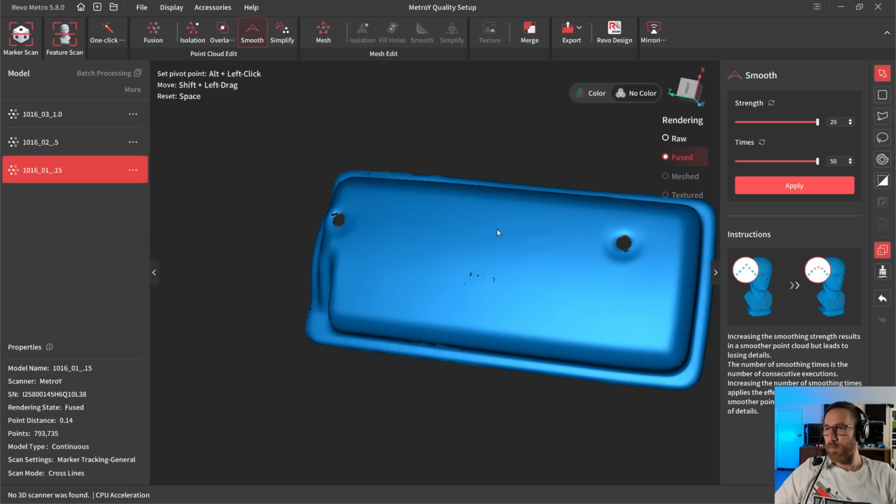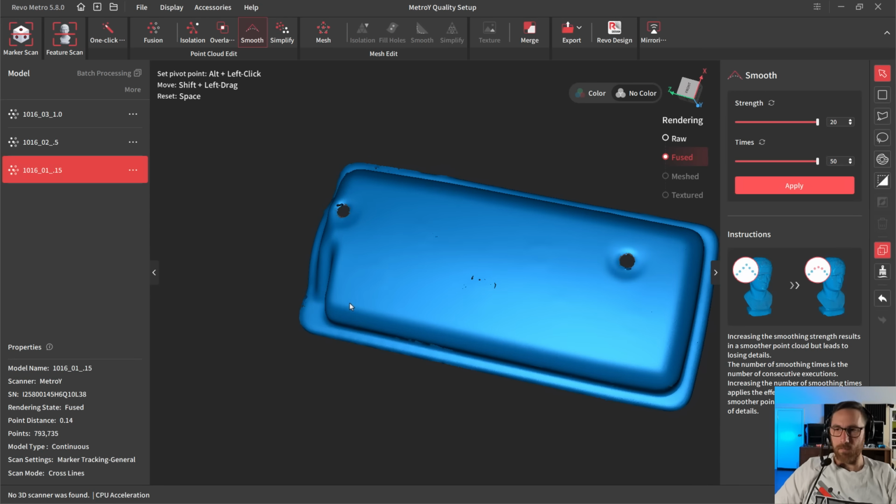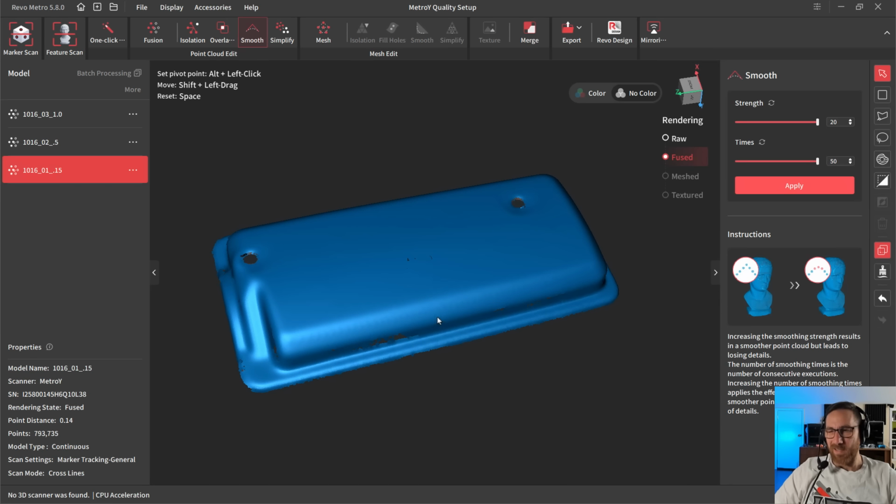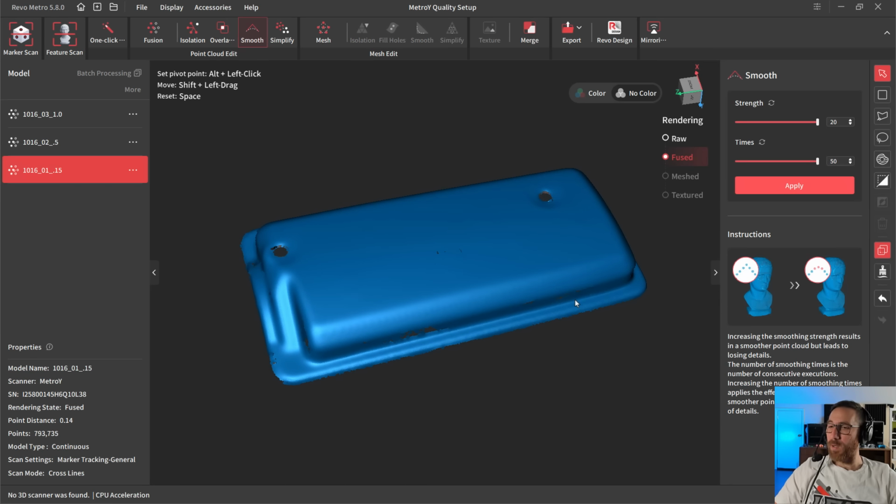All right, so going through, you can see that it did a really aggressive job of smoothing this thing out. It did still preserve a lot of those tight details in the edges, but it may be too aggressive if you're trying to, say, reverse engineer this part. So if I undo that and we just take a look at the difference, you can see how much sharper and crisper these corners are. And when I redo that, you can see how much more melted it looks.